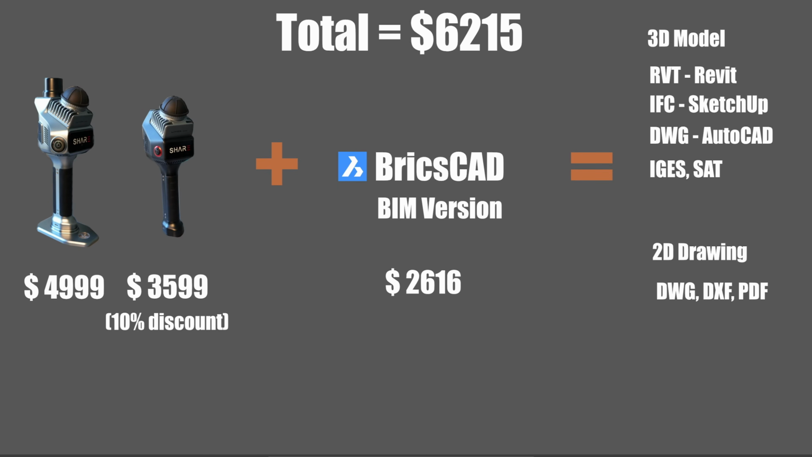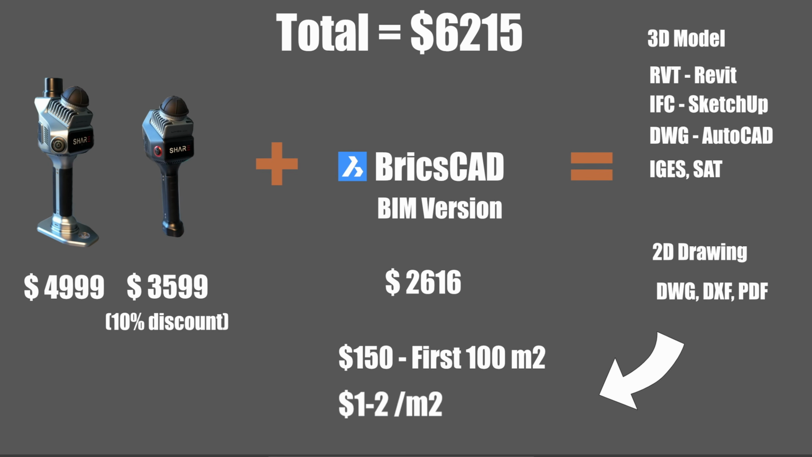Here's the payoff. For a small scan to BIM project under 100 square meters, you can start at around $150 to $200, plus an extra $1 or $2 per square meter for anything beyond that. On a medium-sized job, say 3,000 square meters, you are looking at more than $3,000 for about 2 days of work, including the CAD modeling. With just 2 medium-sized projects, you could cover the cost of your gear and software in under a week. That means your return on investment is really fast.